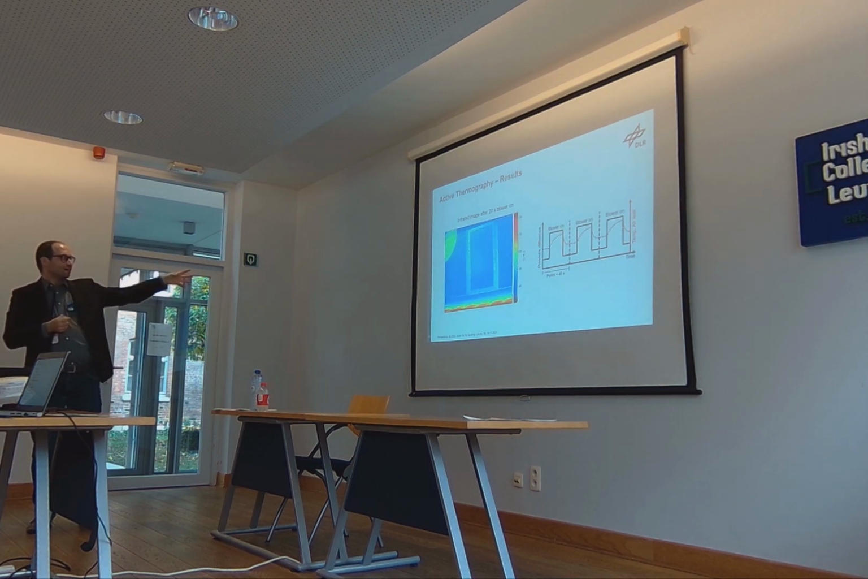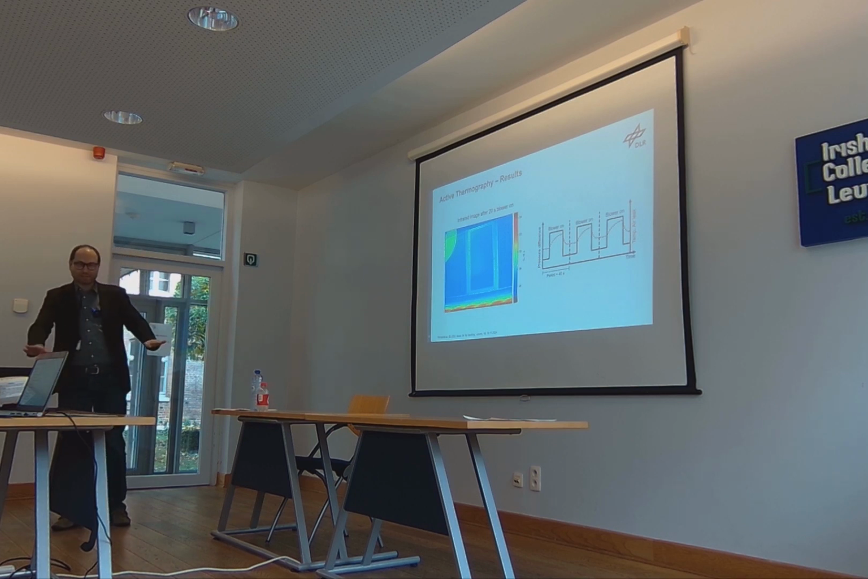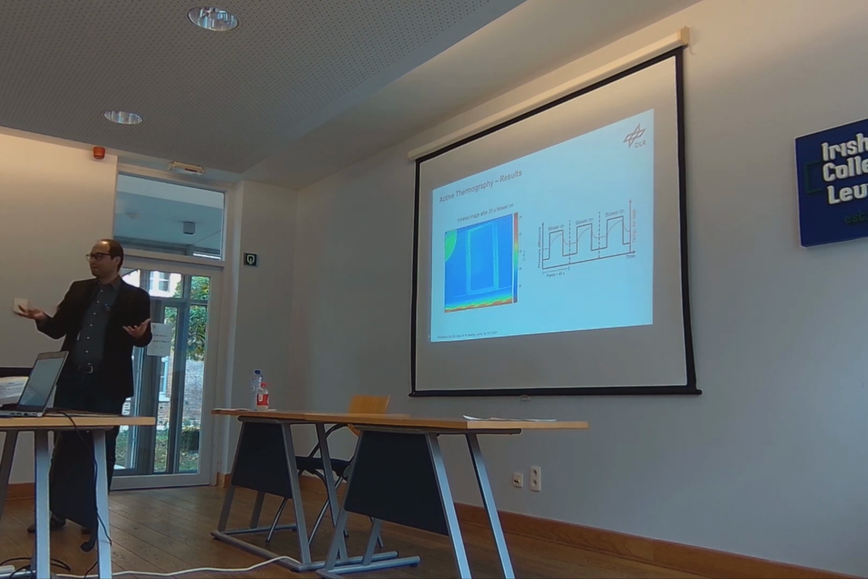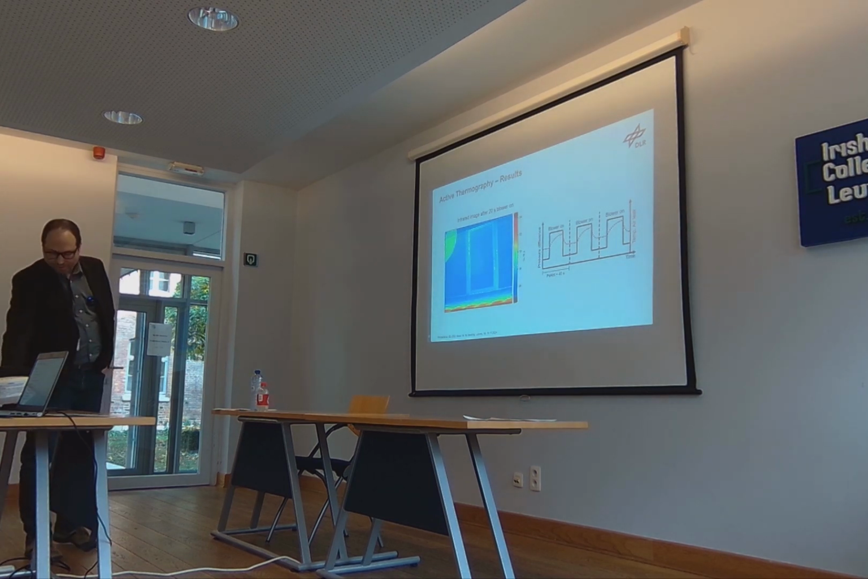But you see a lot of other things like reflections in the lens, and also in the foreground there is simply the ground. So the sun was shining directly on the ground. So you see a lot of things. An expert might see something, but it's not straightforward to interpret these images.